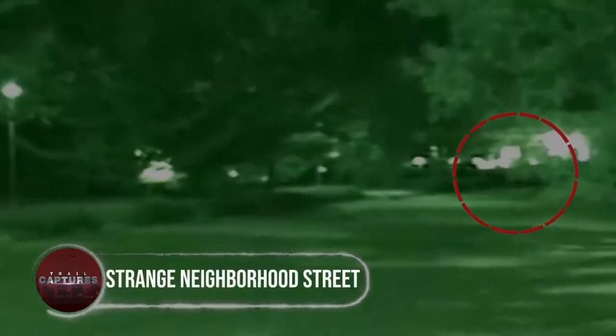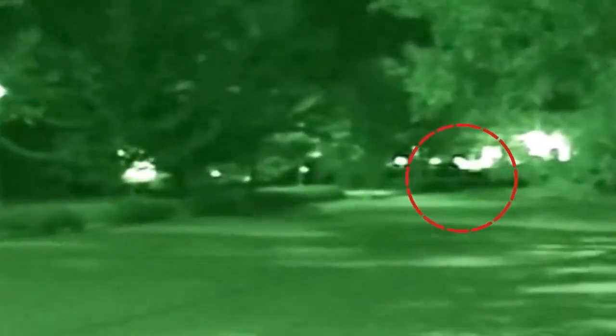Strange neighborhood street. Sometimes, the most ordinary settings can become the stage for the most extraordinary encounters. One quiet night on a neighborhood street, a man and his friend decided to investigate strange noises they'd been hearing. As they ventured out with their camera, little did they know that they were about to capture something out of this world. Through the night vision, they spotted a humanoid figure moving in the dark, making eerie sounds that sent chills down their spines. Hey, who is that?